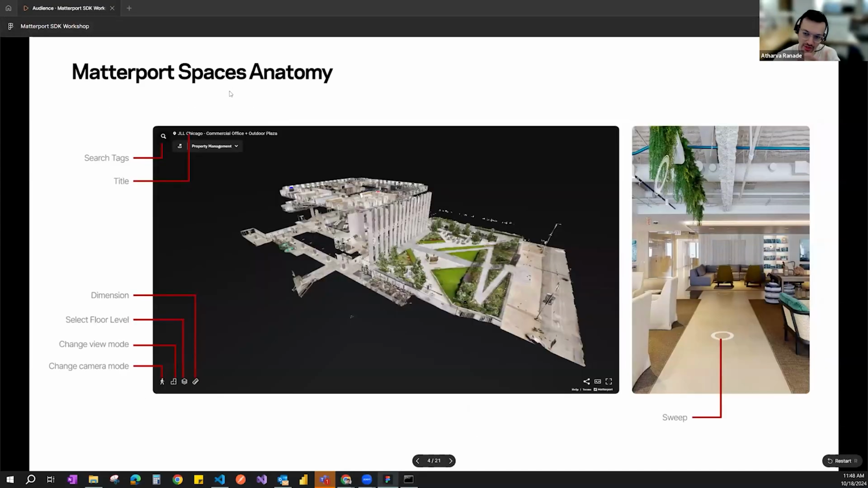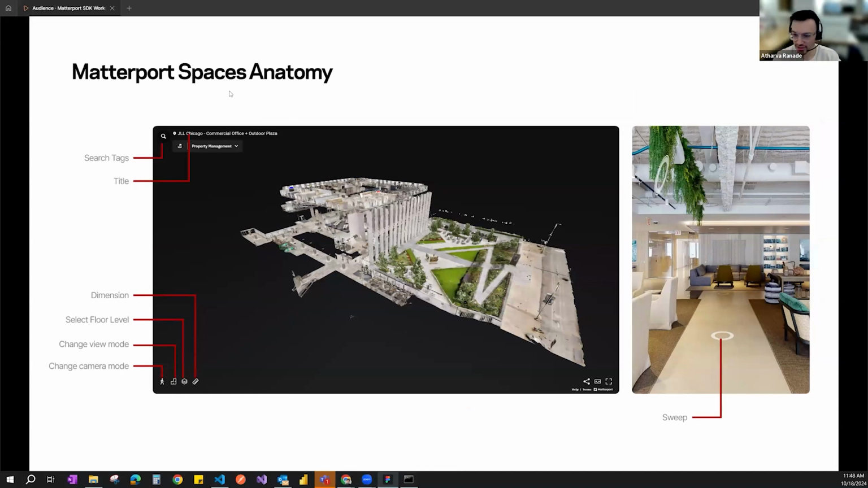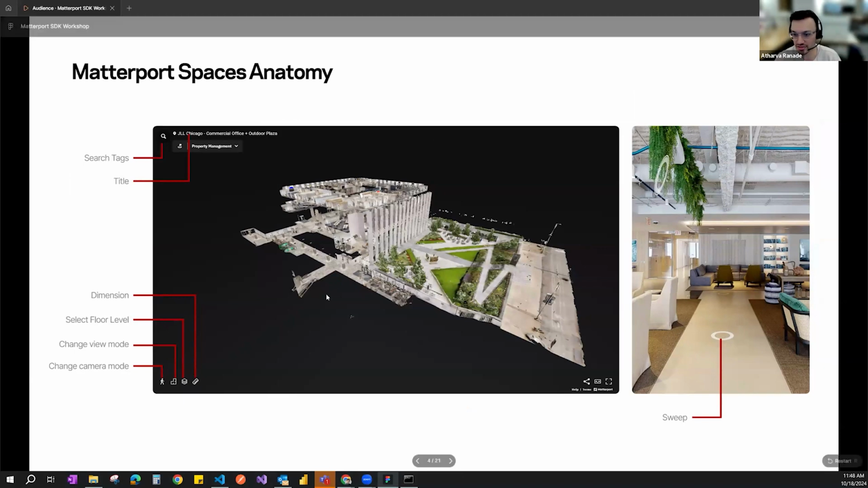right? So just quickly going over the anatomy of it. You can dimension in your scan. So you can add dimensions to the scan. There's selecting pro levels. You can change the view mode. As we saw, you can change the camera mode. And as I mentioned earlier, each disk is called a sweep. The technical language they're using is a sweep because that's where the camera was placed, and a sweep of the space was created at that instance.